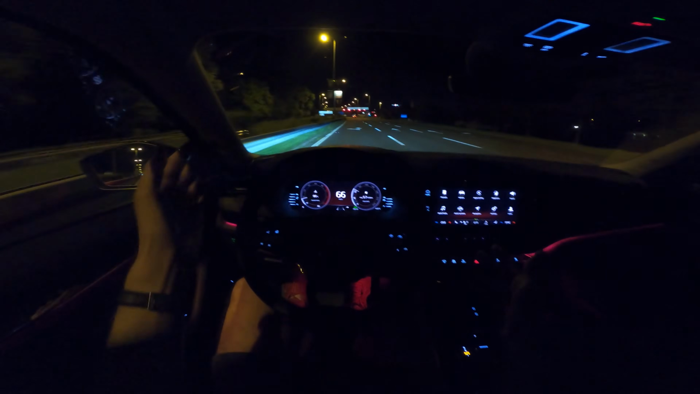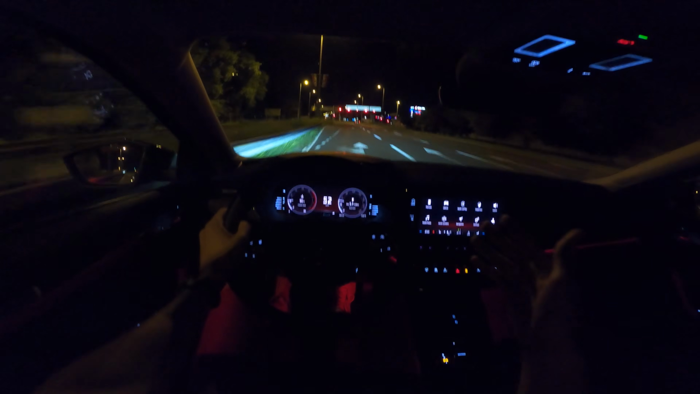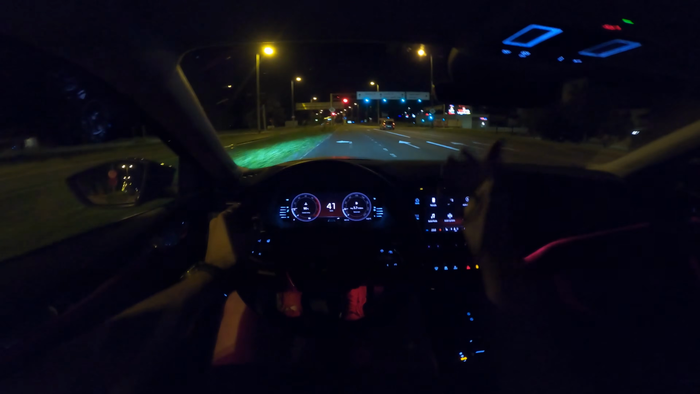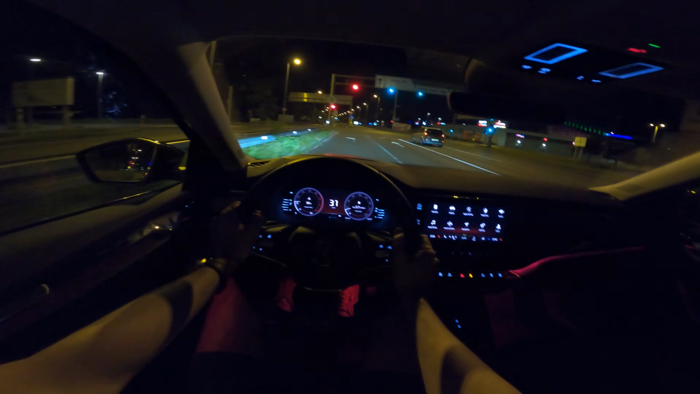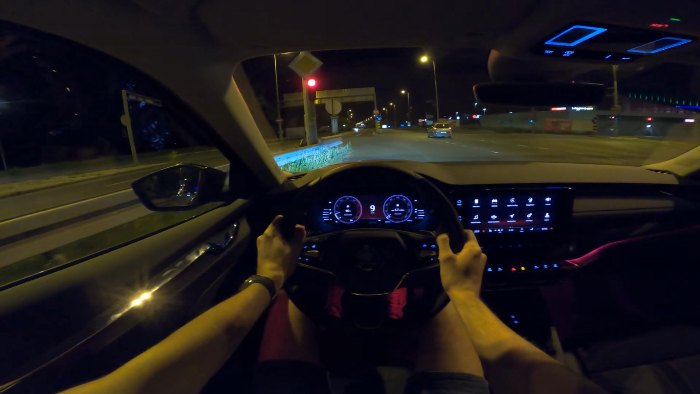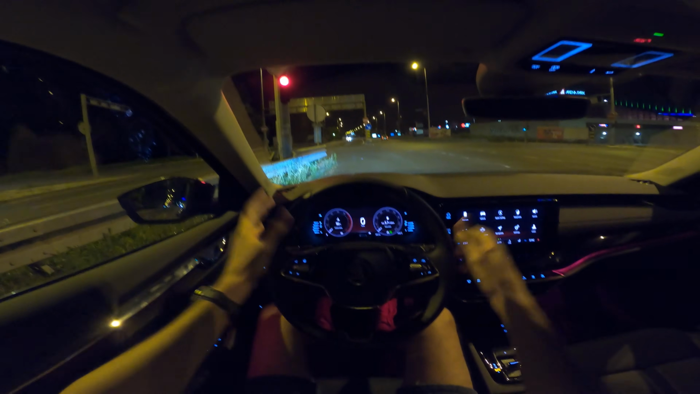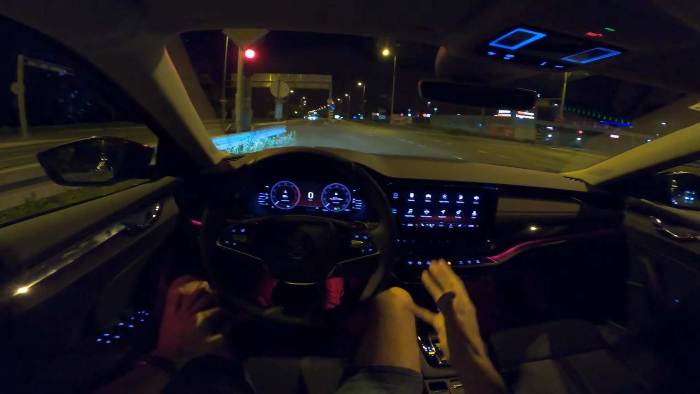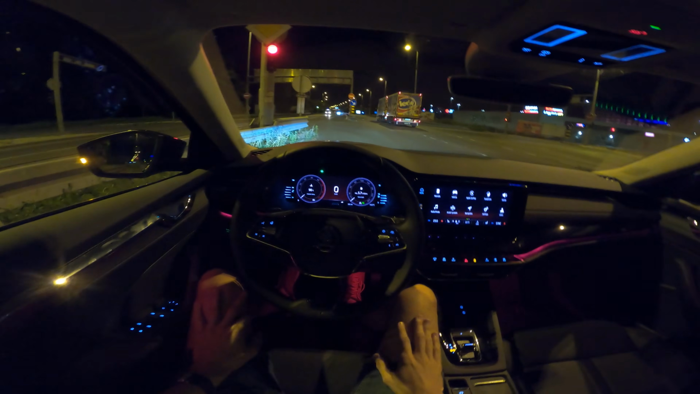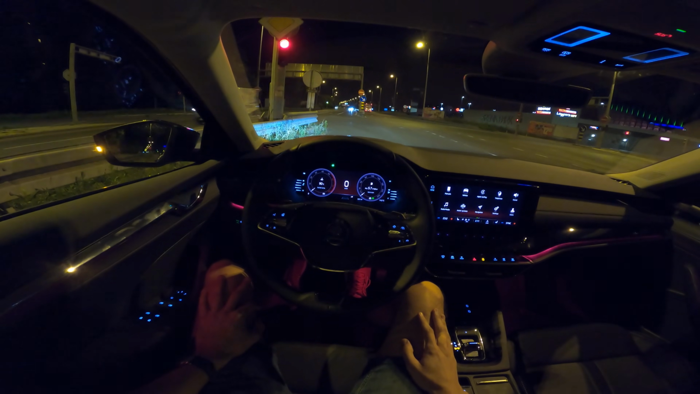So lane assist is standard, adaptive cruise control, braking for the pedestrians, matrix LED lights are standard in this package. I mean, you can spec this car for 30,000, maybe 35-ish. I forgot the euro prices, but you get a lot of value for money in Škoda if you want this kind of a size long hatch. So a huge value for money, yes.